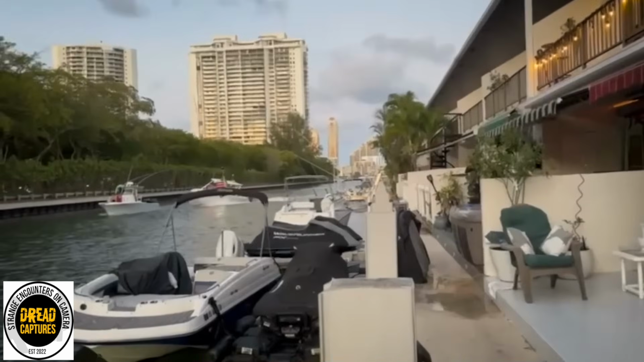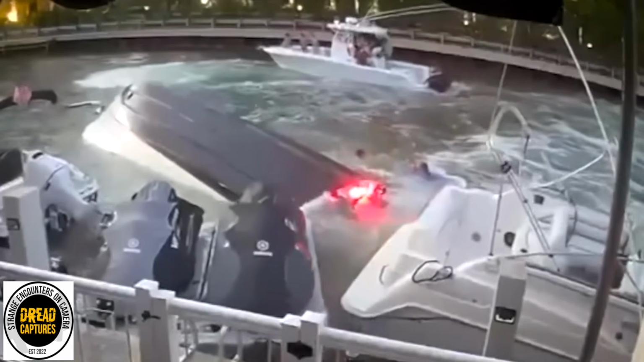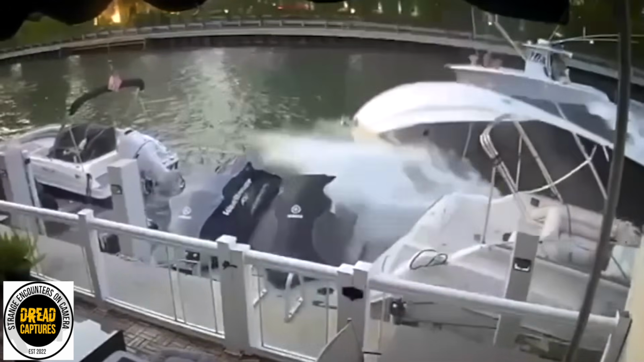My first guess was some guy that was hammered. But here's what caused this disaster. The adult operator let a young child sit on his lap and steer the boat. Kid absolutely punches the throttle and sends it flying into everything nearby.